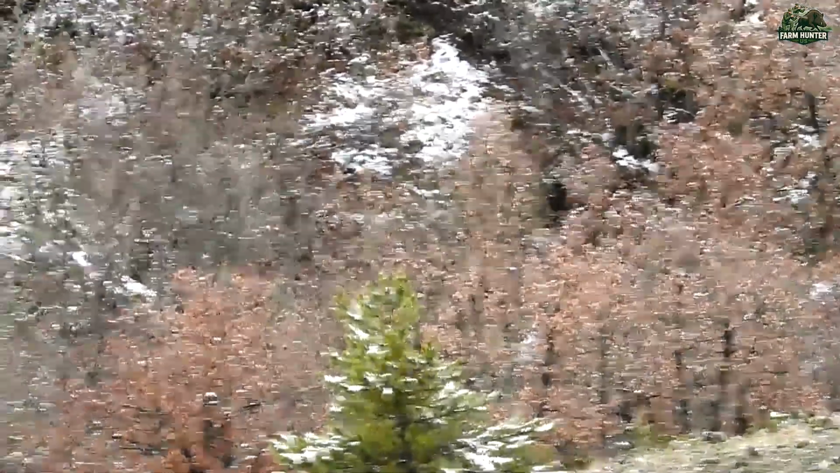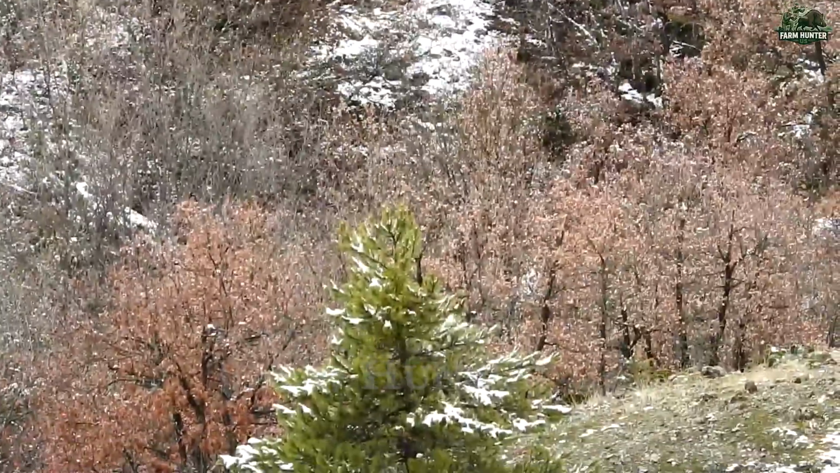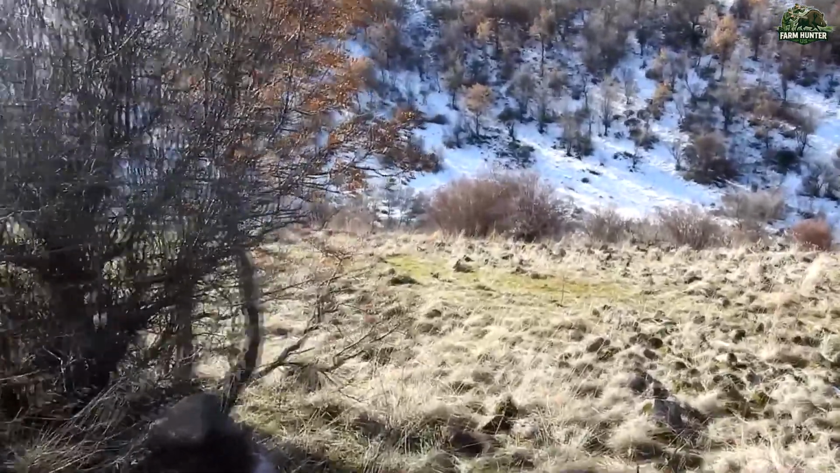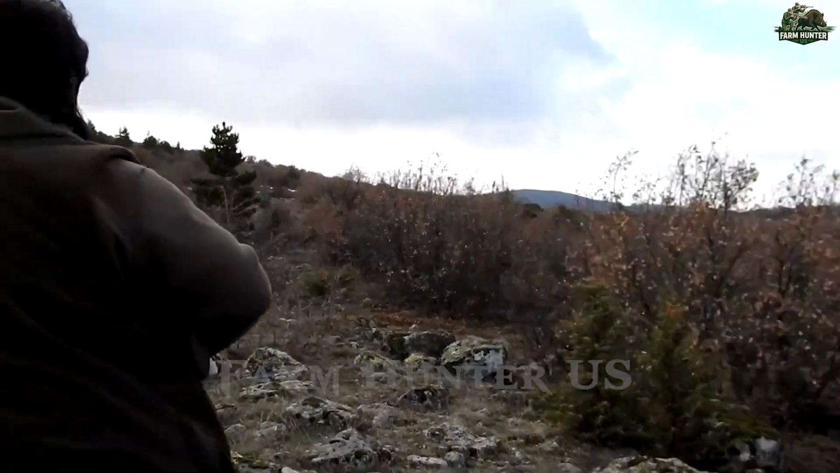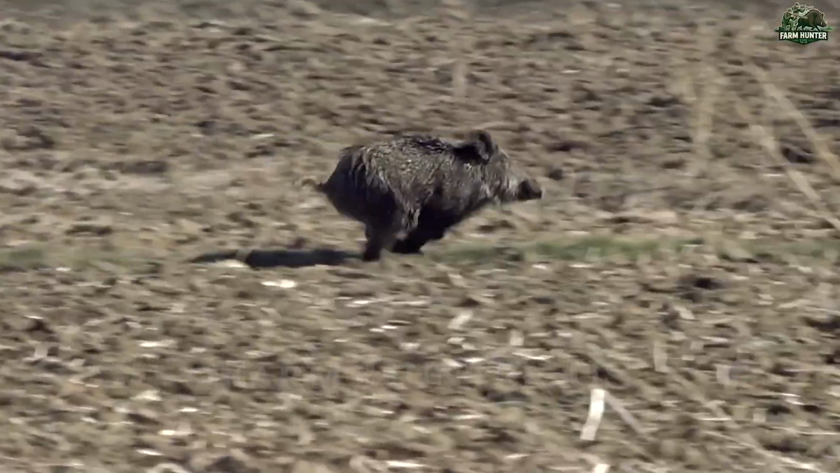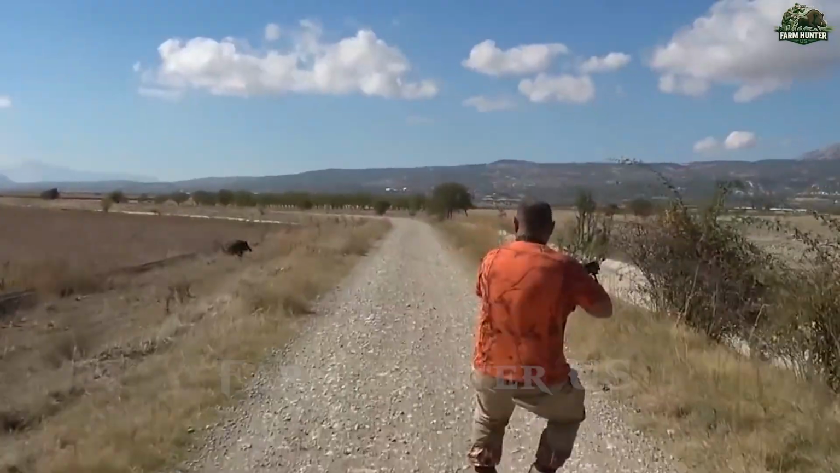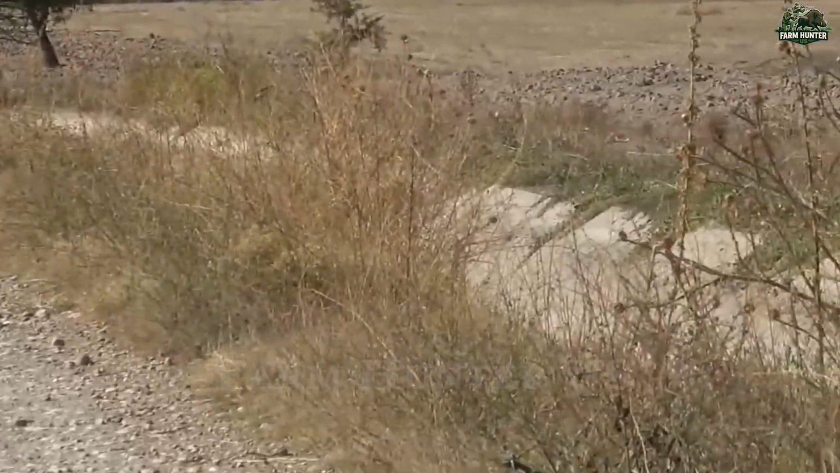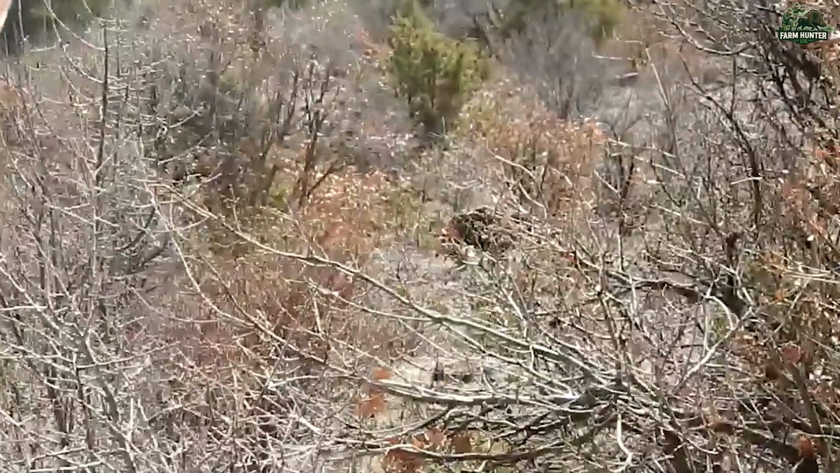Moments later, rustling in the dense bushes caught my attention. A lone boar crouched low, partially hidden in the thorns. I crept closer, careful not to snap a twig. At just the right moment, I fired, but this one didn't fall easily. It bolted, zigzagging through the trees. It took 2 more shots before it finally dropped.